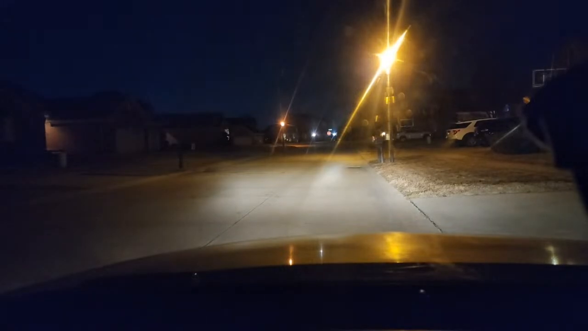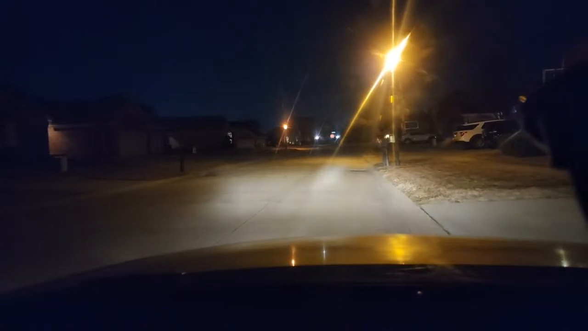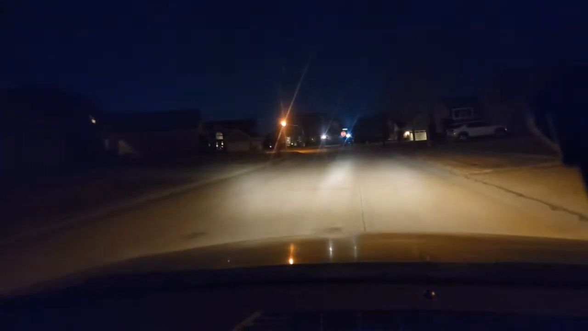All right, so we're in the suburban area now. Some of these suburban areas have lights, some do not, so we always want to be careful. I like to have my students pull in driveways, so we're going to pull in this driveway to the left and do a 3-point turnaround.